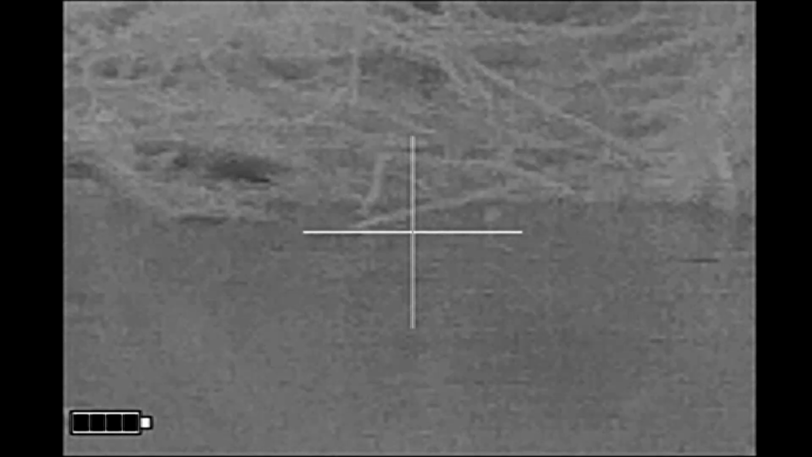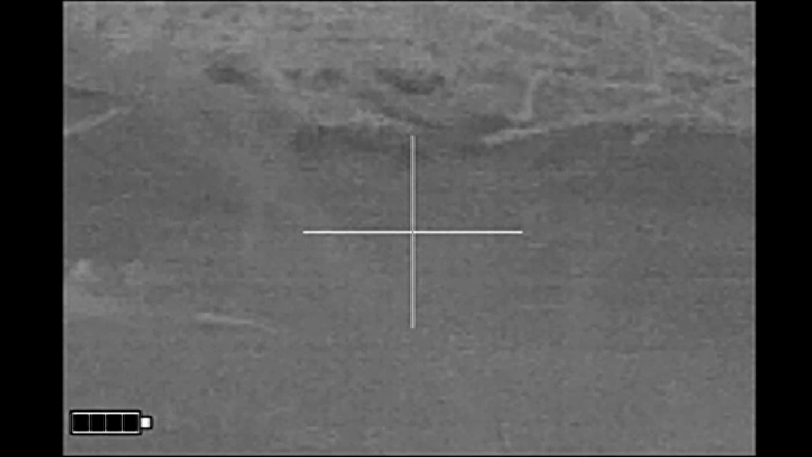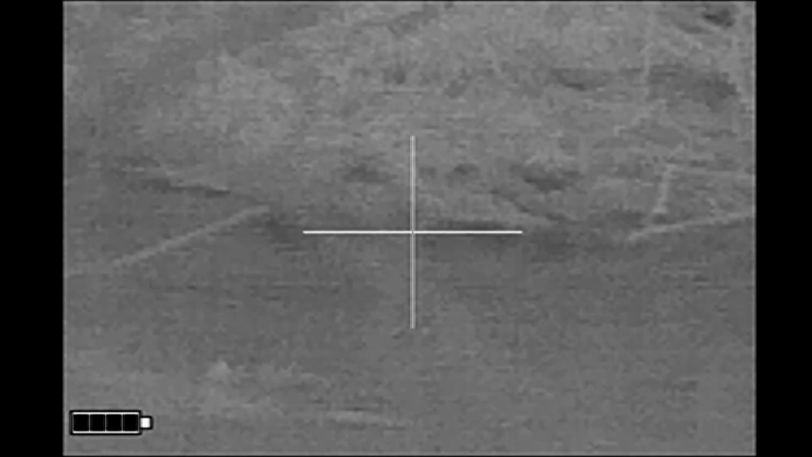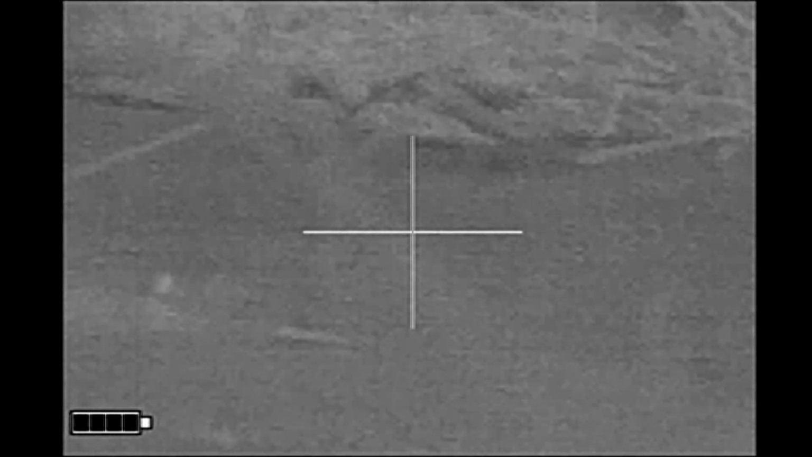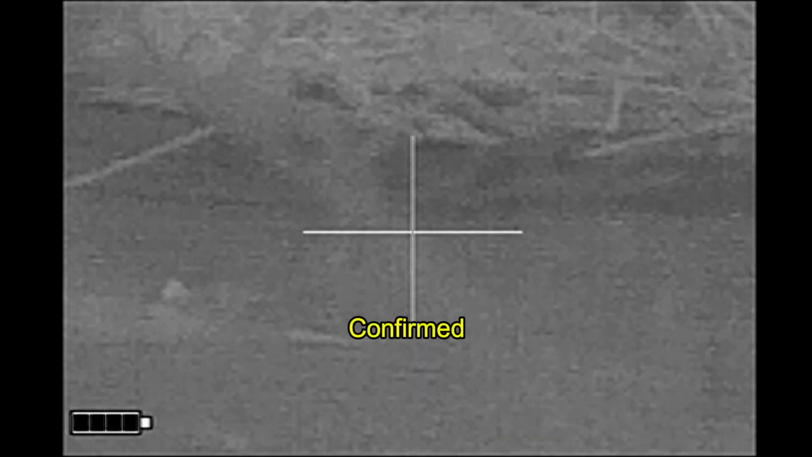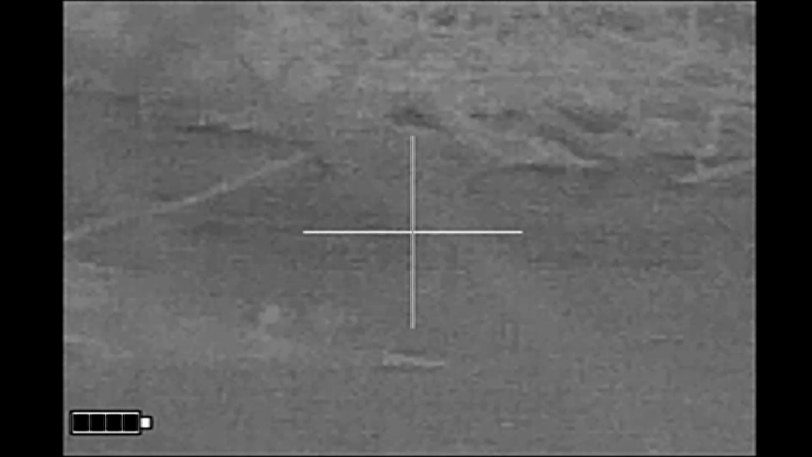Alright, this is going to be a two-shot. The beaver comes to the surface. I think it may still be alive right here. And it takes a few seconds for the results to materialize. Looks like we've got a body. Stick's going to go up in the air. Then the curly shuffle's going to start. There we go. And the last beaver of the night is confirmed. And that did it for my hunt.